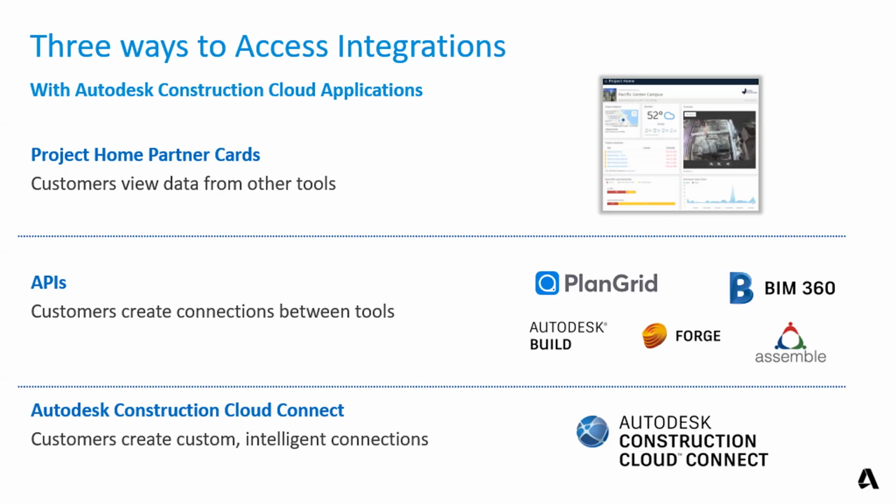We also have our API integrations where people are actually passing data back and forth between these tools. That's when you're seeing us pull a model into Cintoo, pushing laser scan data out, really making sure that that data itself is connected.